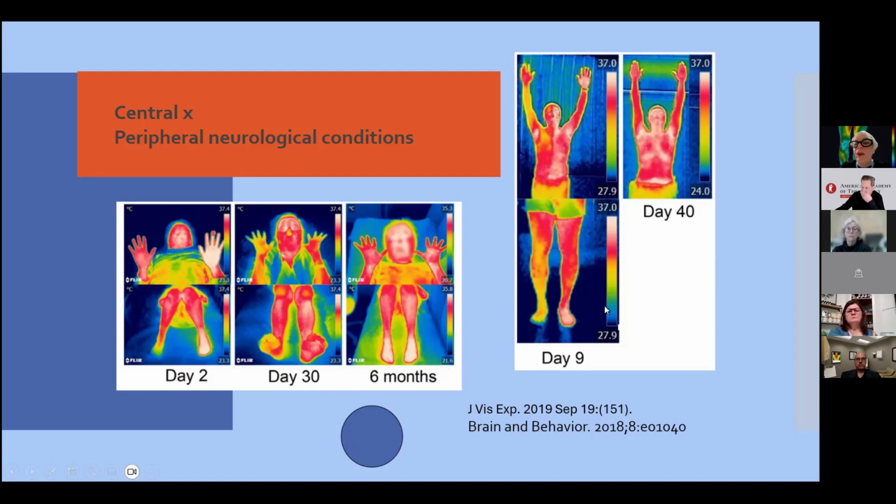You can see in a very acute situation the asymmetry between the segments, and you can measure this and monitor it over a month or 6 months like this. So we can see in real time, for example, in an emergency room, if this patient has a peripheral condition or a central condition, which is very different in treatment, in acute treatment. So it's very important to know this and take this in mind.